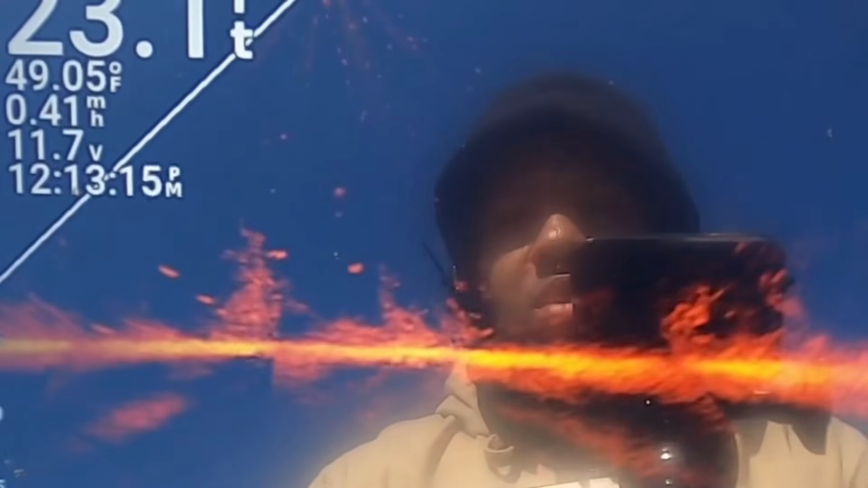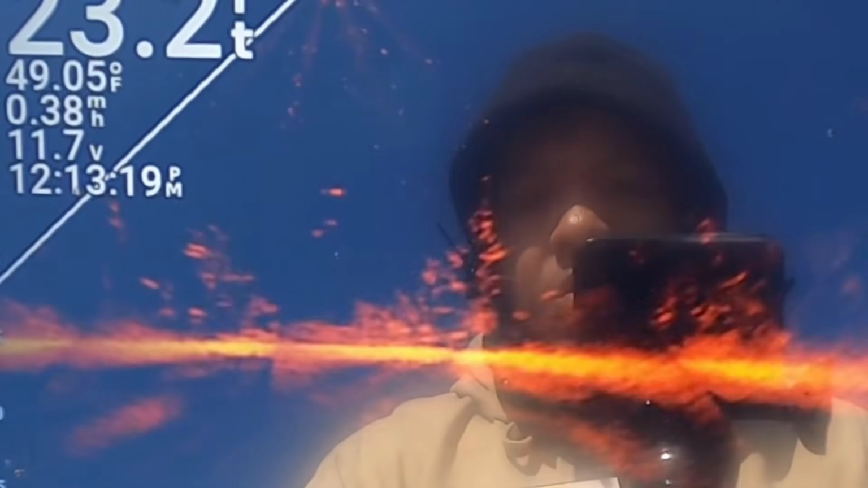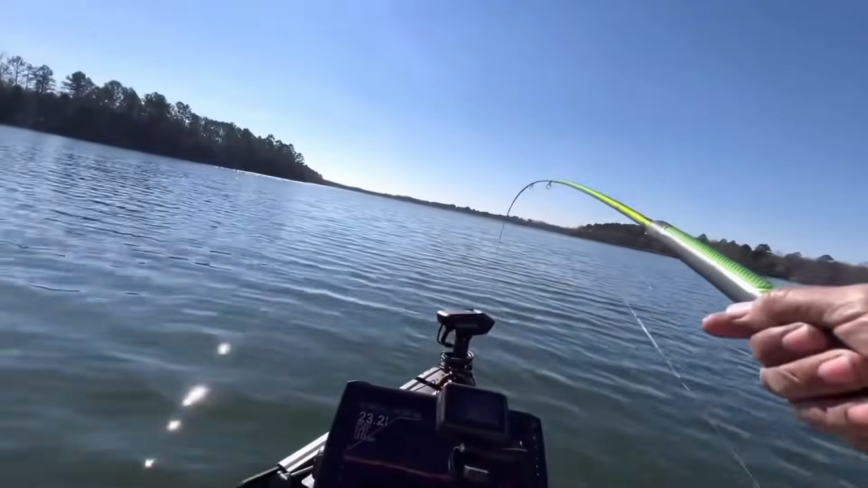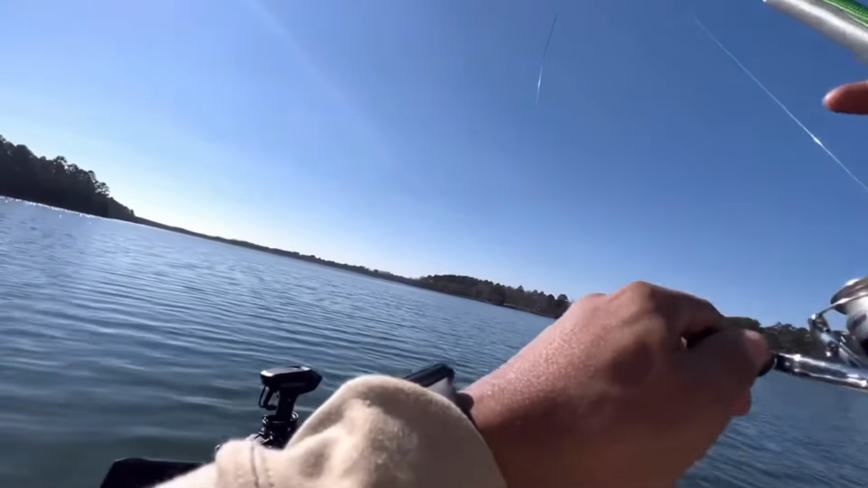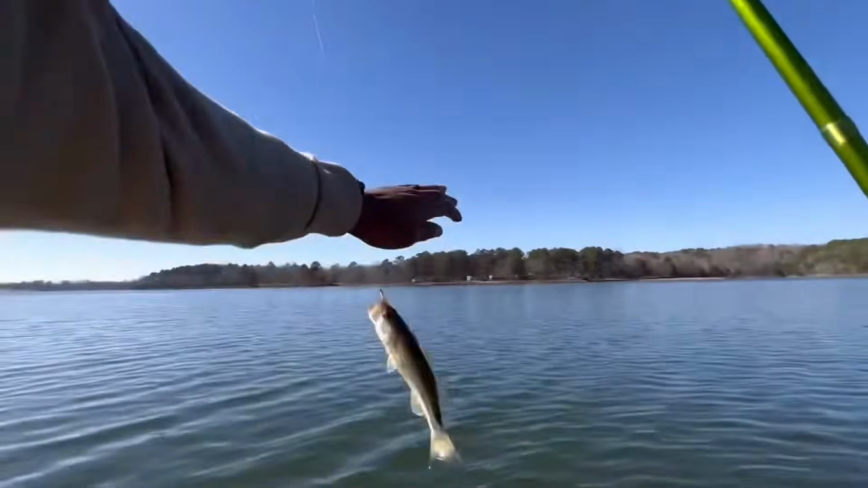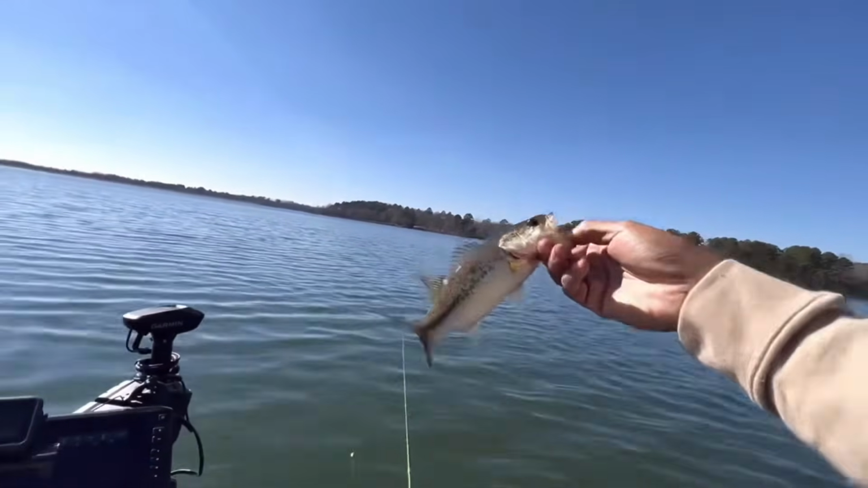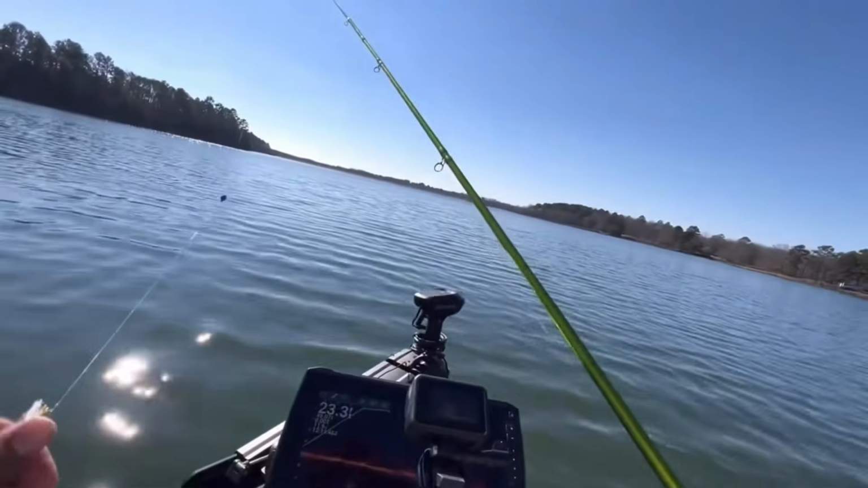But okay, we're getting one coming out. Coming up. He got it. Got him. It's a decent fish. Like a bass, yeah, a bass. A little jig catching everything. Yeah. The little buddy go. All right.